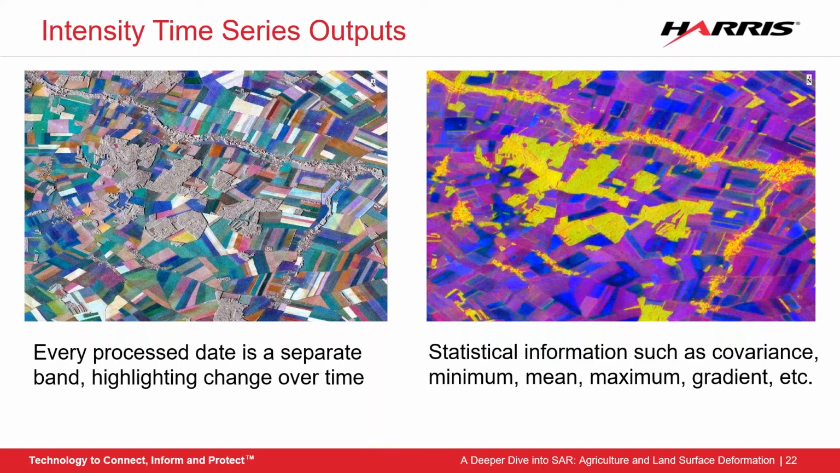A secondary output from the automatic time series processing is also all of the statistics of the areas that we chose in that last processing step. This includes minimum, maximum, mean, covariance, etc. The image on the right shows a covariance minimum gradient image as the bands, and shows great differentiation between urban, forested, and agricultural areas. This can be used then to easily segregate and classify our areas of interest, and gives important insight into the fields themselves.